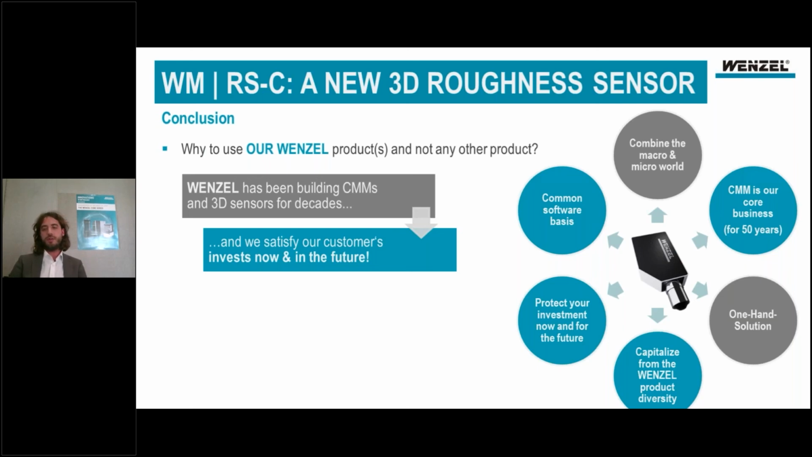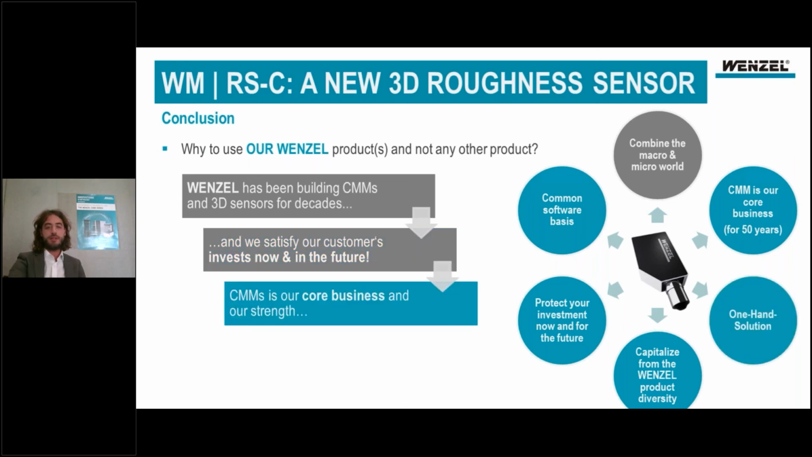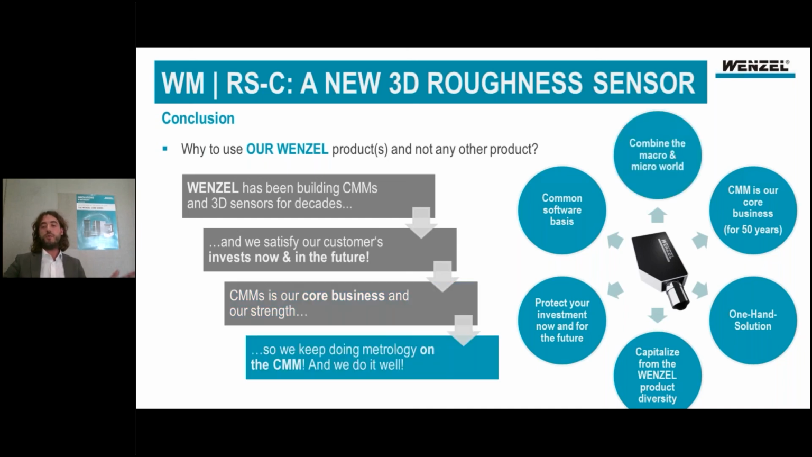The reason is that we provide a one-hand solution, and we use a common software basis for our development. CMMs are keeping our core business and our strengths, and we make it better. We combine it with the micro world, extending our measurement range and decreasing the limits in our scale.